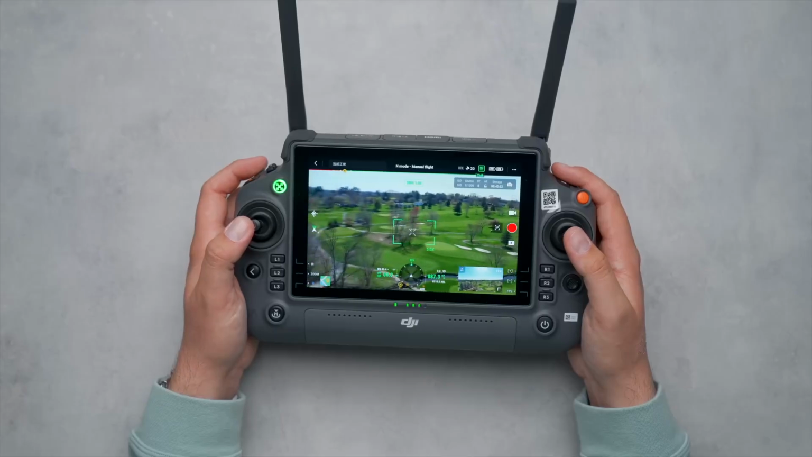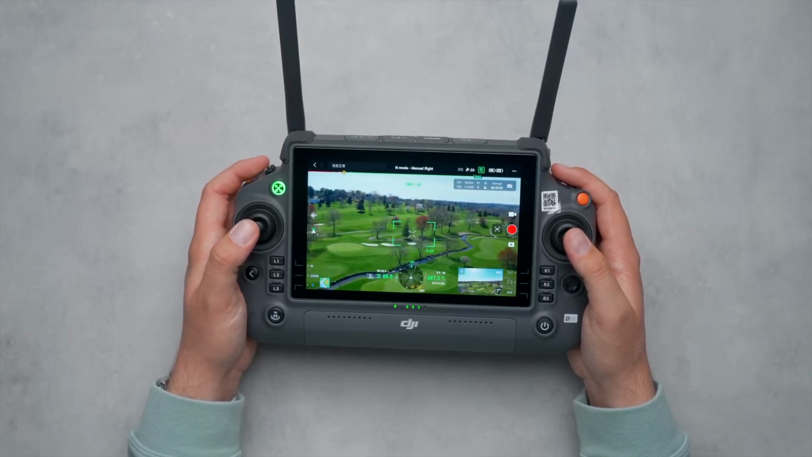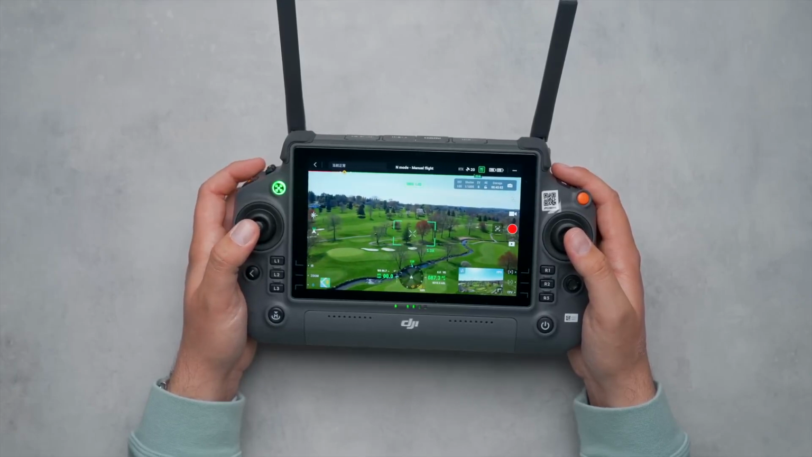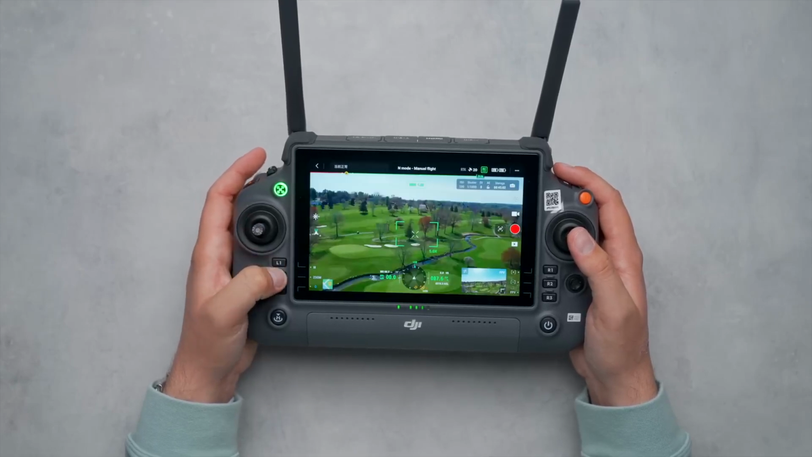The screen size is of course great. It's got a 1200 nit 7-inch 1080p panel and has a full-sized HDMI port, so you can output your video feed to a larger monitor that others can easily view instead of craning their neck over your shoulder to see the screen on your controller.